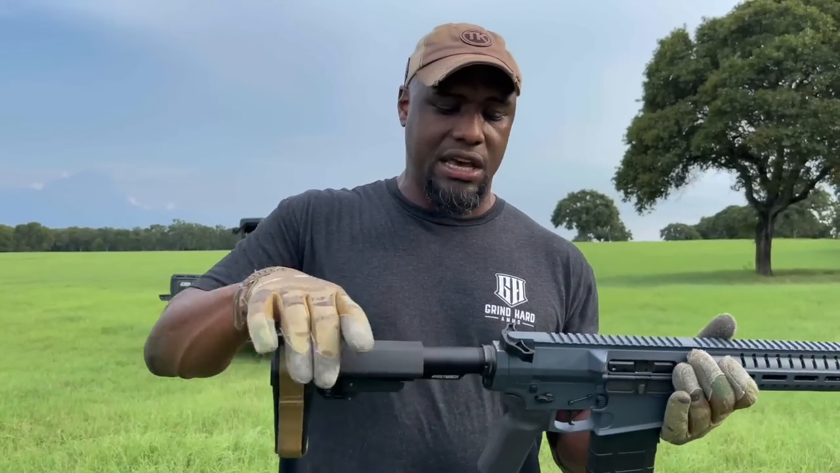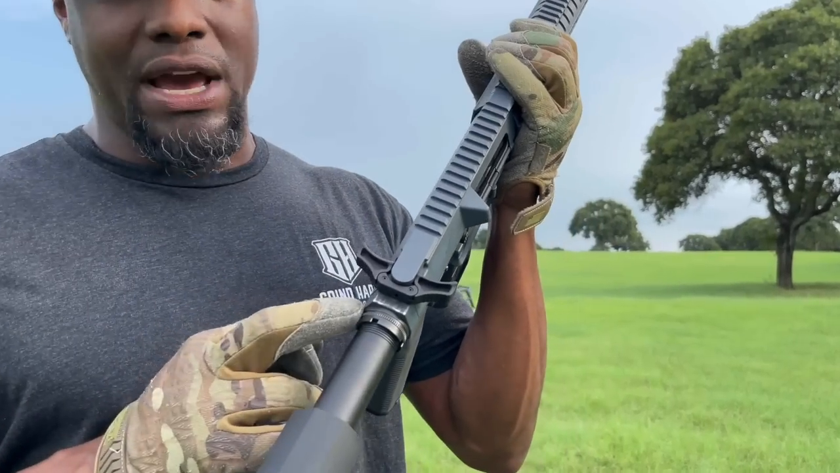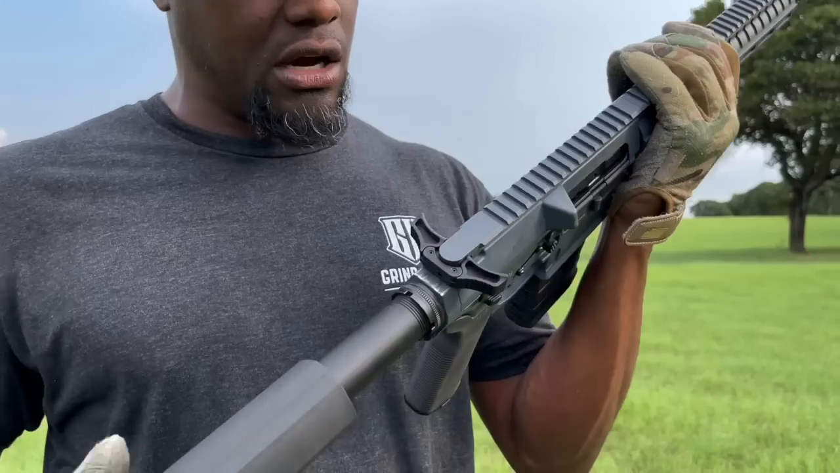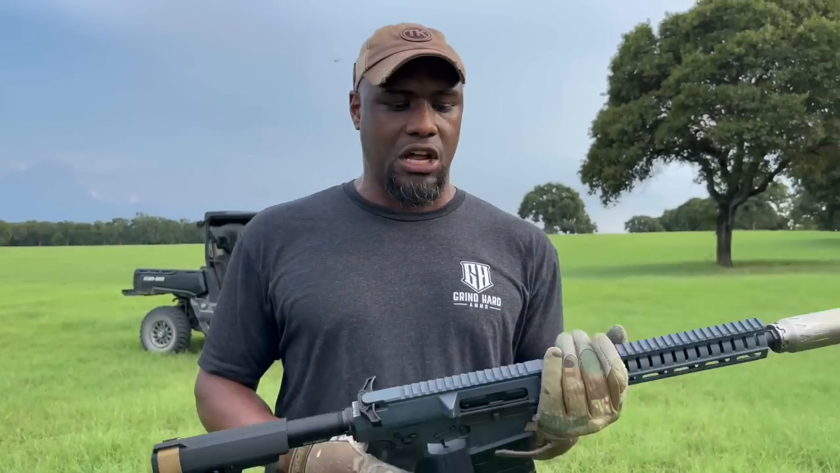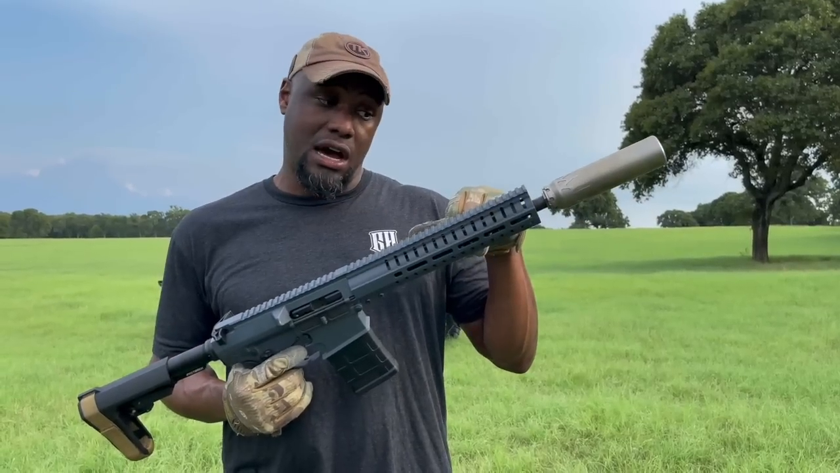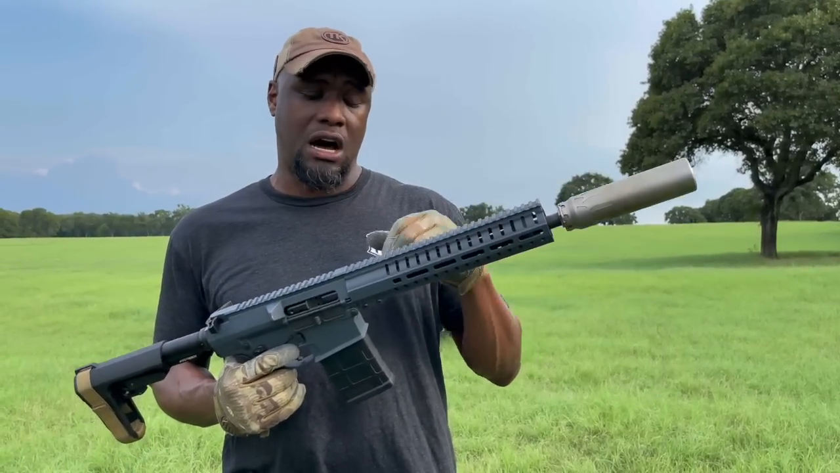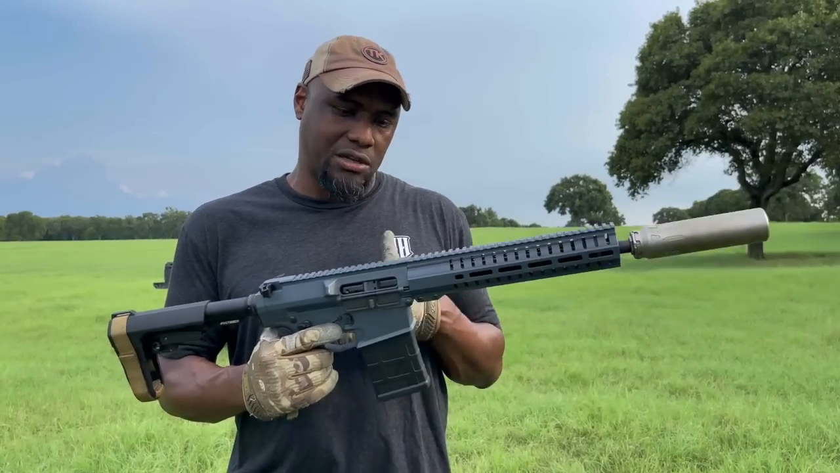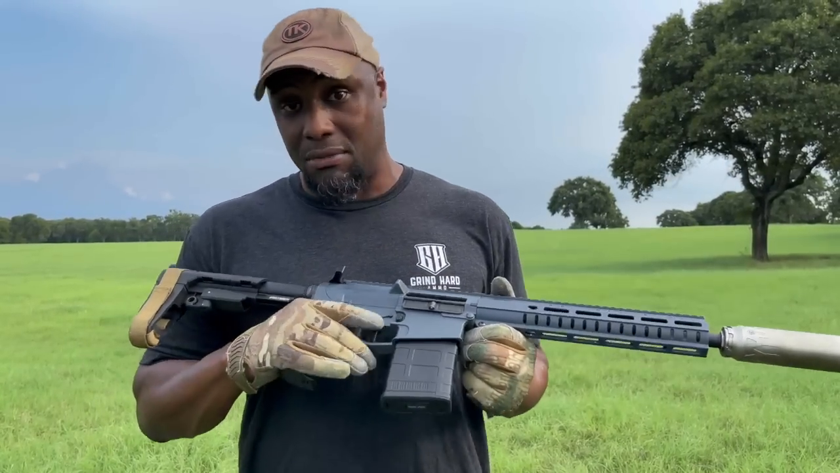Oh, I didn't mention this. I put the PWS ratchet style castle nut on here as well, okay? So there's a few things that I changed up on it. It doesn't change the performance of the gun except for the Superlative Arms adjustable gas block. It's just my little touch, things that I like to change out on all my rigs, especially when it comes to triggers. I know some people are going to be asking about it.